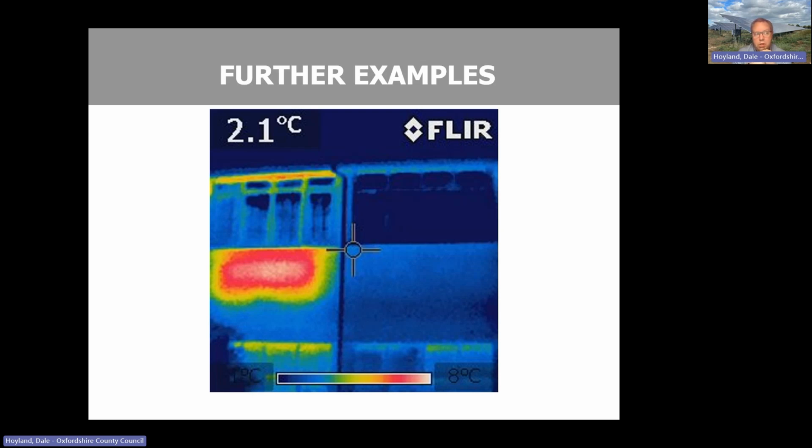I'm just wondering if anybody else found that, in our area or in their area. Any other experience of that from those that have done thermal imaging? That looks to me like a horizontal beam, and what heat there is gathering beneath it.